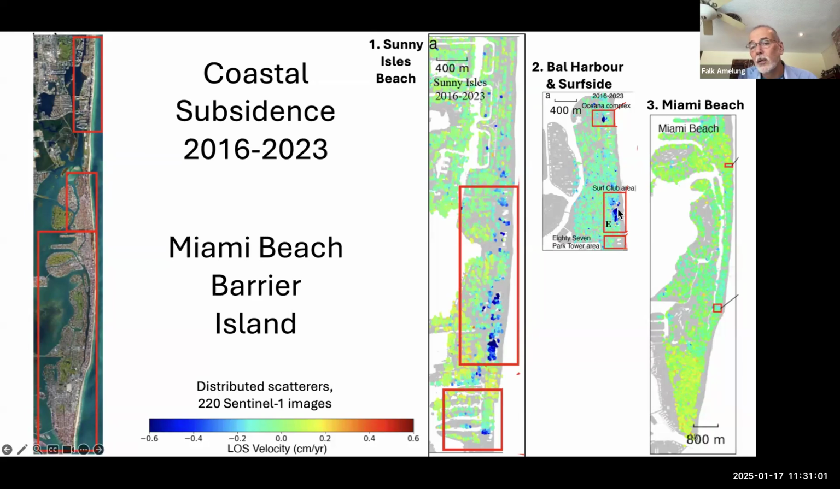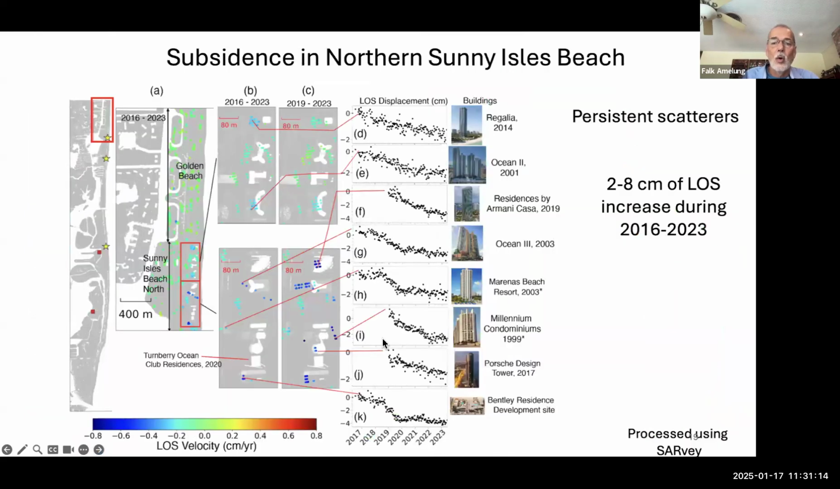actually the Surf Club area. And then we have Miami Beach. There, surprisingly, is hardly anything. We have 2 buildings which are subsiding. So I'm going to go through one of those data sets in more detail.